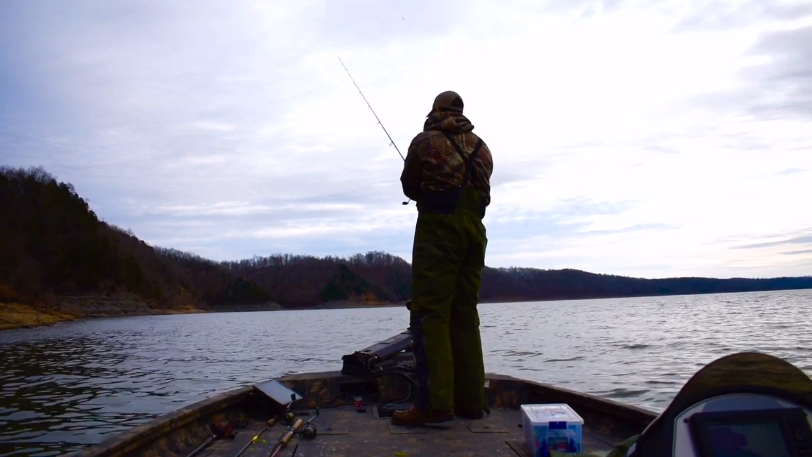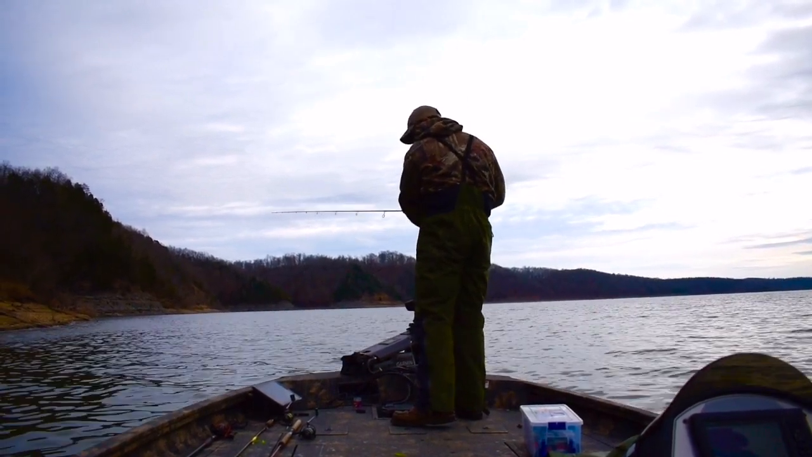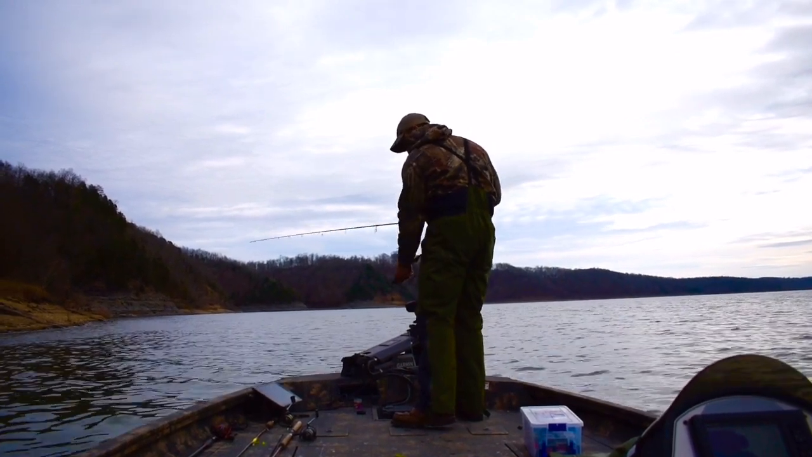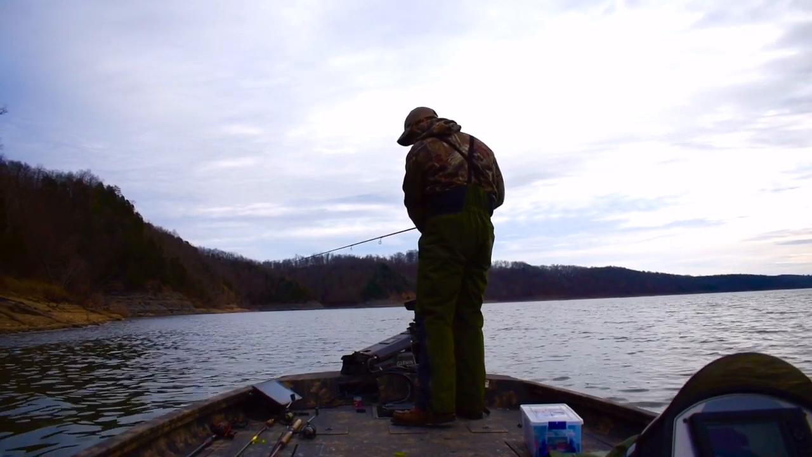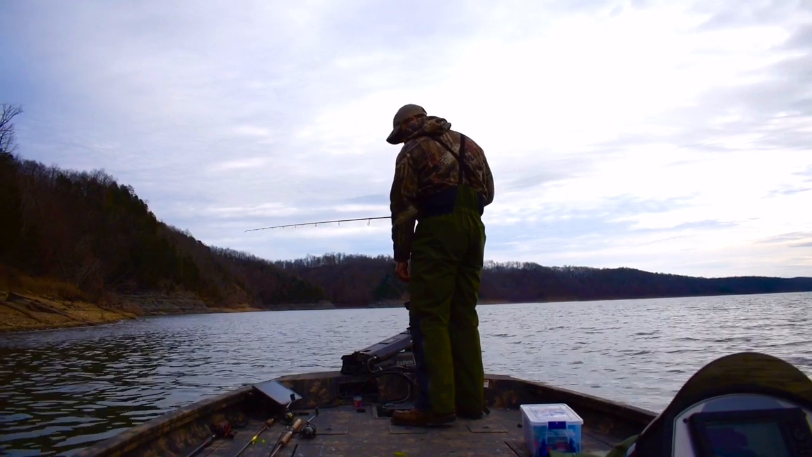There you see, I actually made a cast to them. Depending on how far away I'm having to go, I'll either cast or pitch. The wind had died down a little bit there. It's still moving, you can see the waves coming in, but it wasn't nearly as bad as it was earlier in the day.